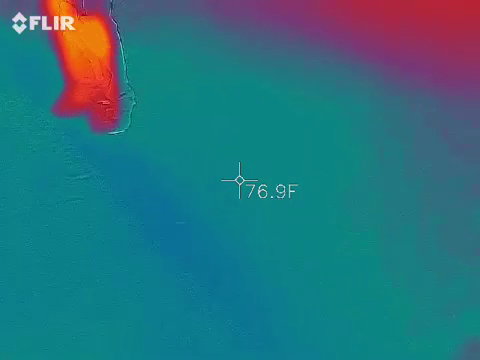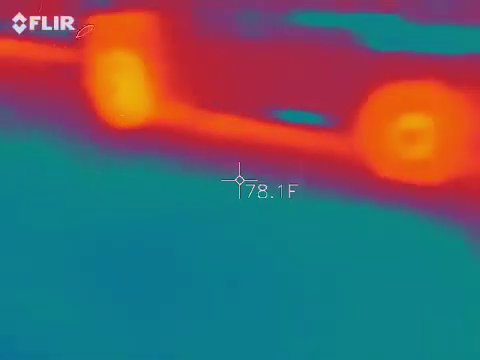Okay, so Jeff says, hey Nick, there's a blue spot on the wall. I can't figure out what it is. The first thing I'm going to do is make sure the entire wall is the same temperature. I now know that that blue spot is between Jeff and the wall. Does that make sense now? So that's where this guy comes into play, and it gives us temperature on the bottom.